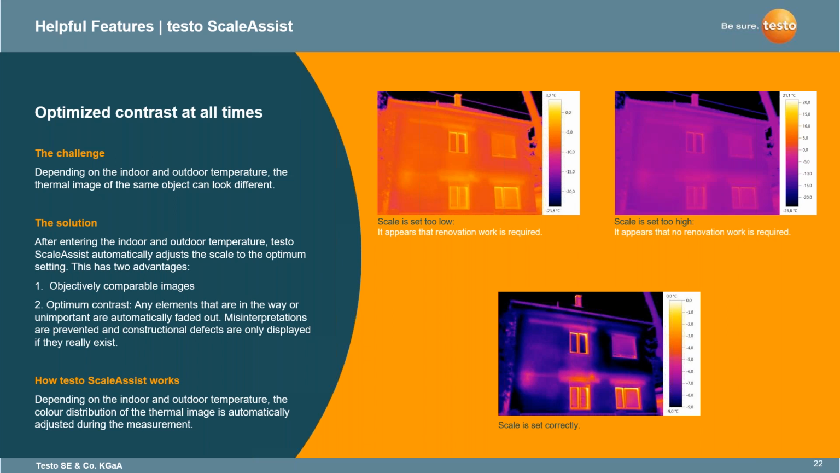The solution is that after entering the indoor and outdoor temperature, the Testo Scale Assist automatically adjusts the scale to the optimum setting. This has two advantages: objectively comparable images and optimum contrast. Any elements that are in the way or unimportant, such as a background, are automatically faded out, since you're going to be looking at what is in front of you. Misinterpretations are prevented, and constructional defects are only displayed if they really exist. Depending on the indoor and outdoor temperature, the color distribution of the thermal image is automatically adjusted during the measurement.